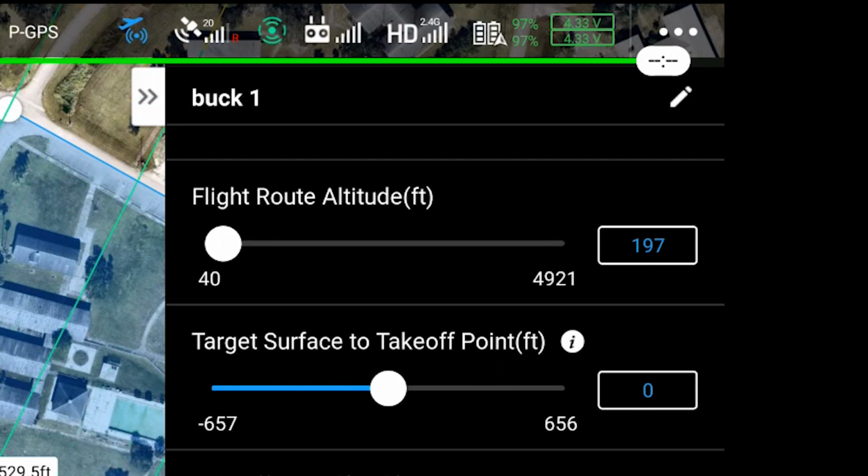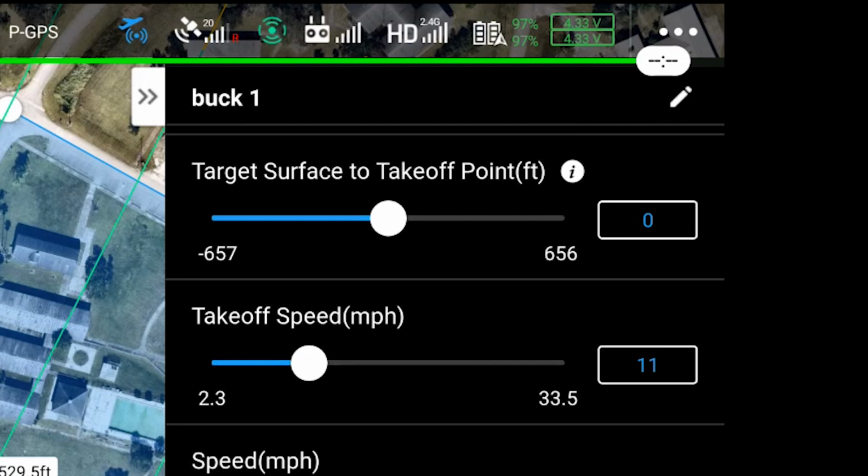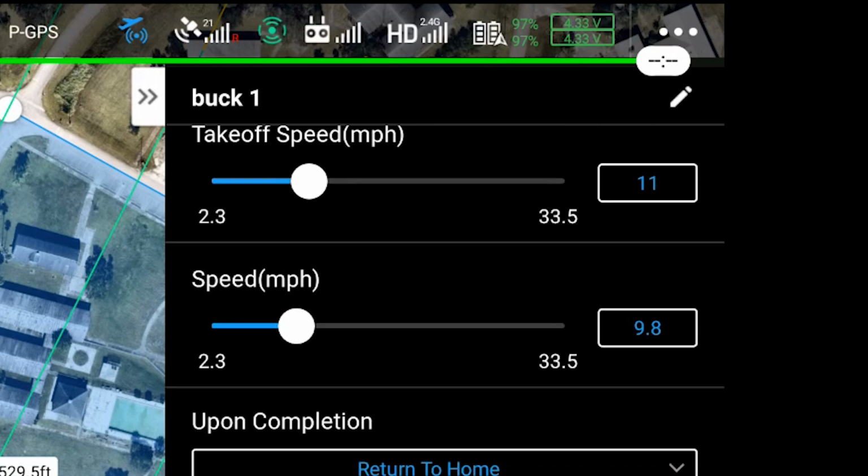I can do that with a slider. Oh, I got it perfect. Okay. And set that right there to 0. Now the takeoff speed, I'm going to go ahead and leave that at 11. That's a fine speed for takeoff and moving over to the location.